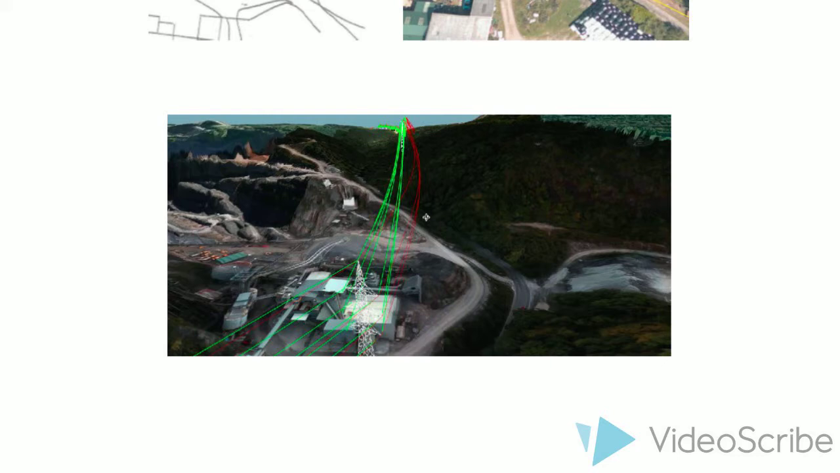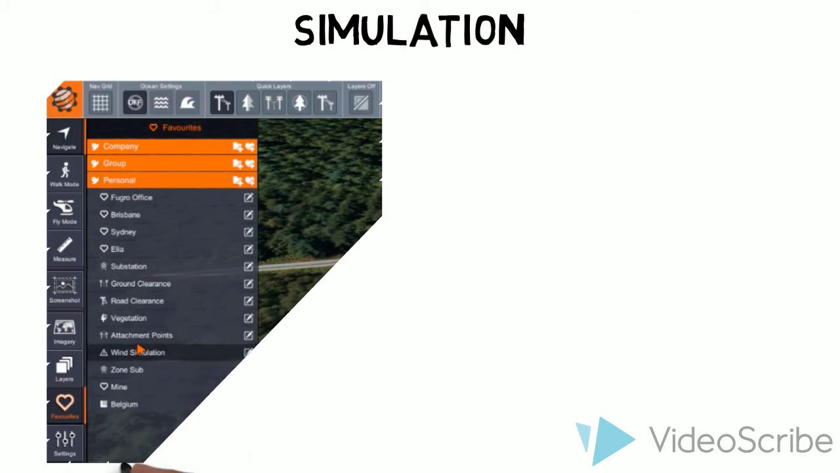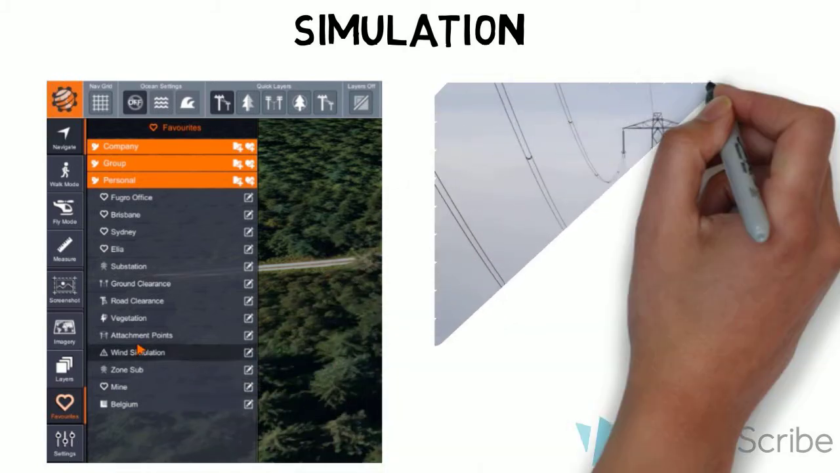Simulation is another tool provided by ROMES. Again, through the use of complex algorithms, ROMES is able to imitate various situations such as natural disasters and extreme weather conditions. This is vital for the energy industry.